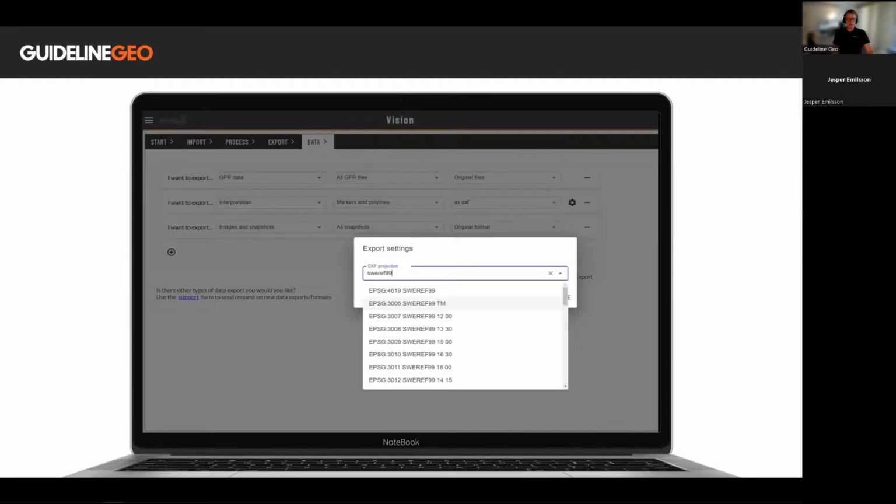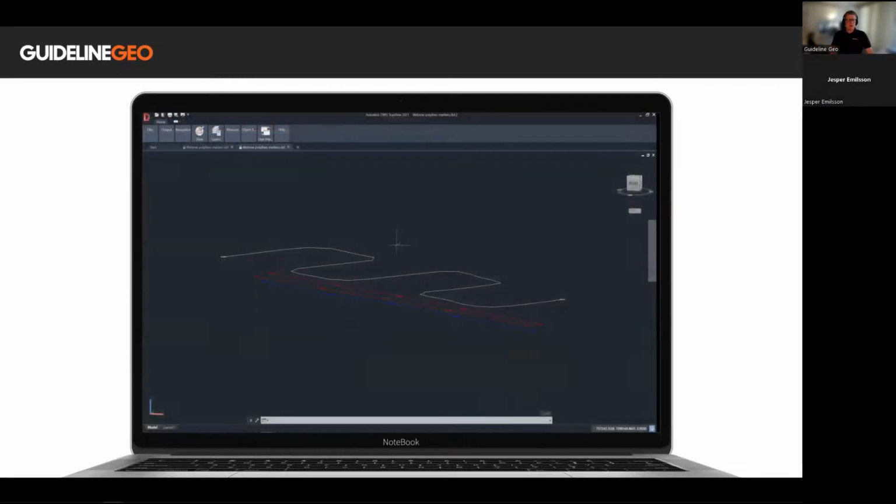I went for the SweRef 99 TM in this specific case, just to show how the export works. When you export it and then open it up in AutoCAD or in a compatible Autodesk viewer, it will give you the location of the profile, your interpretations, both the markers and the polylines. And also, if you have a look at the lower right corner, you can see that it's now moved away from the lat long and into the desired map projection that we went for when we set the export.